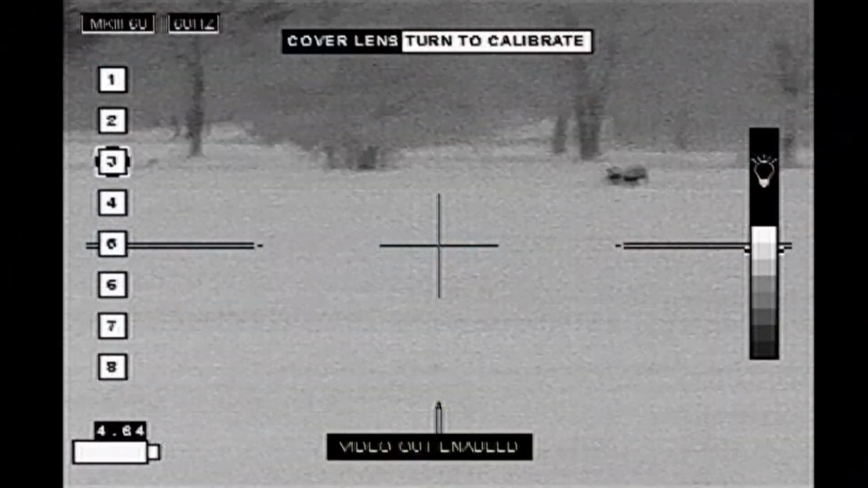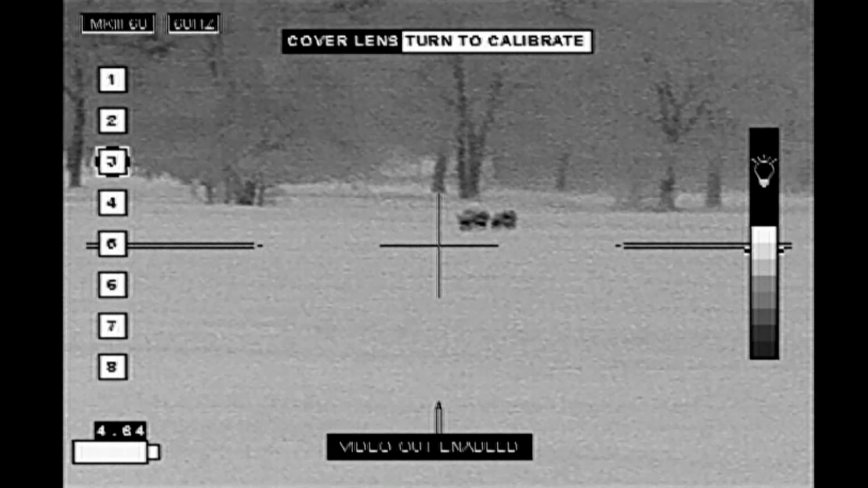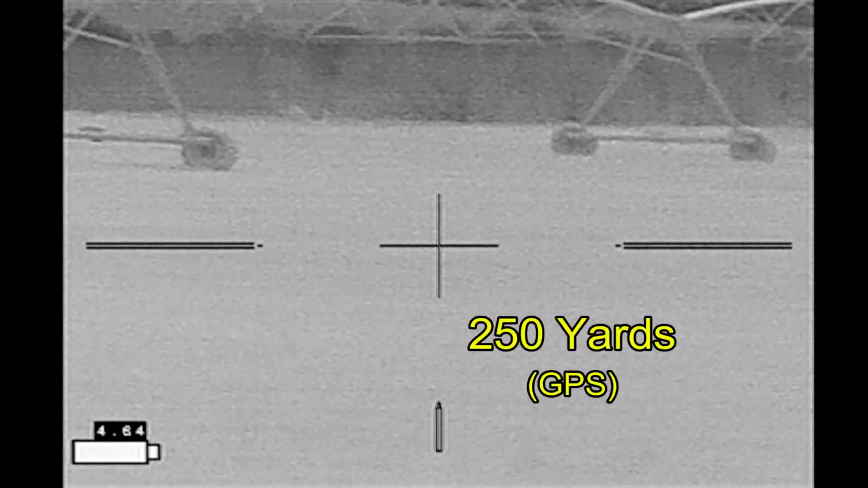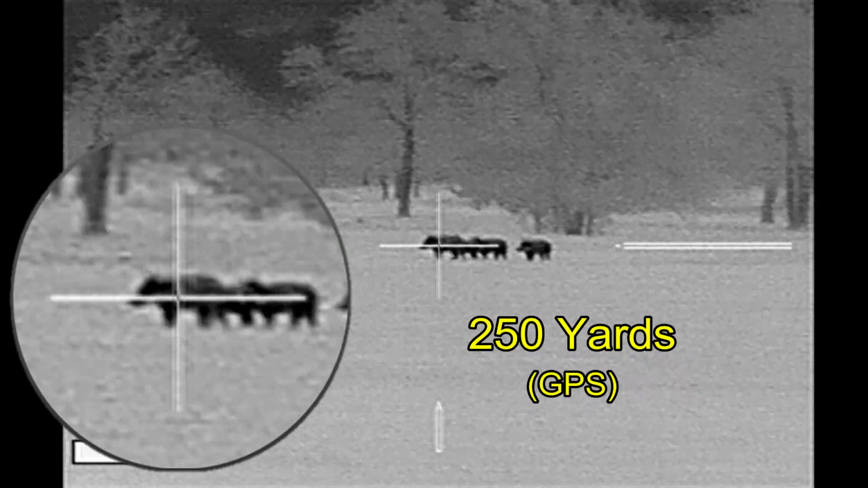Moving on to the next location, this is my landowner's hayfield. He's got a pivot watering system set up in it, so this is his good hayfield, and he doesn't want hogs in it. There's the pivot. So I'm going to take this one at 250 yards.